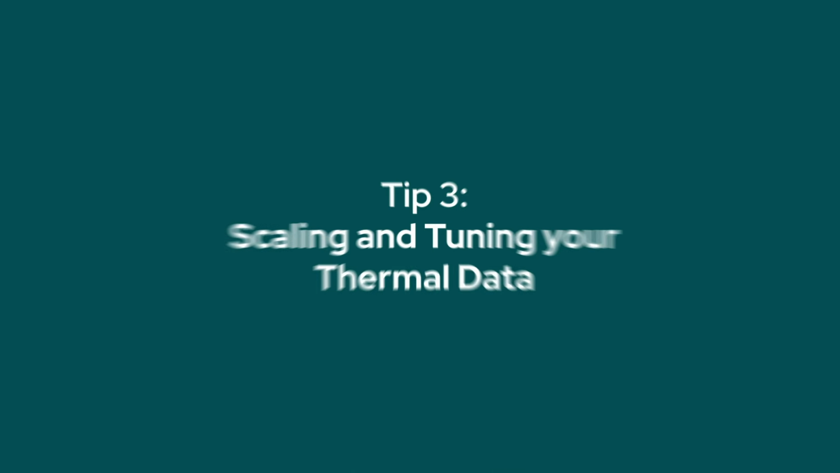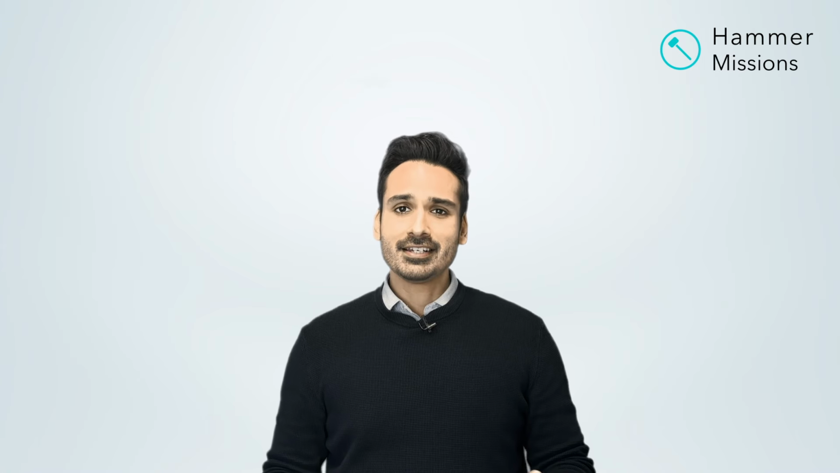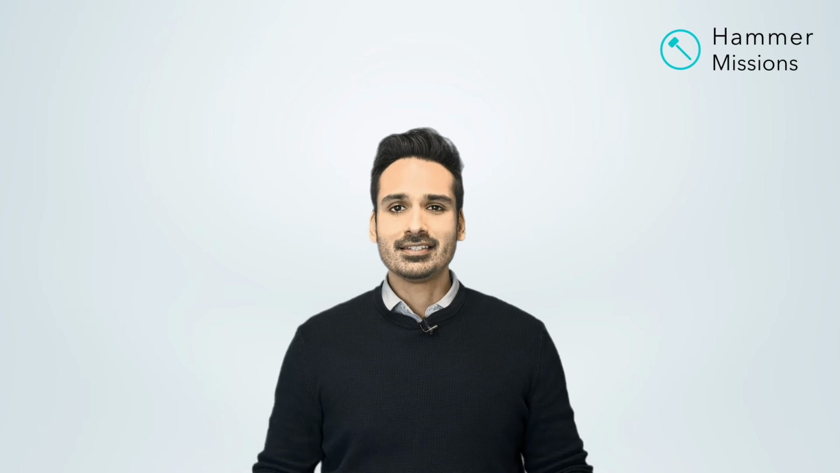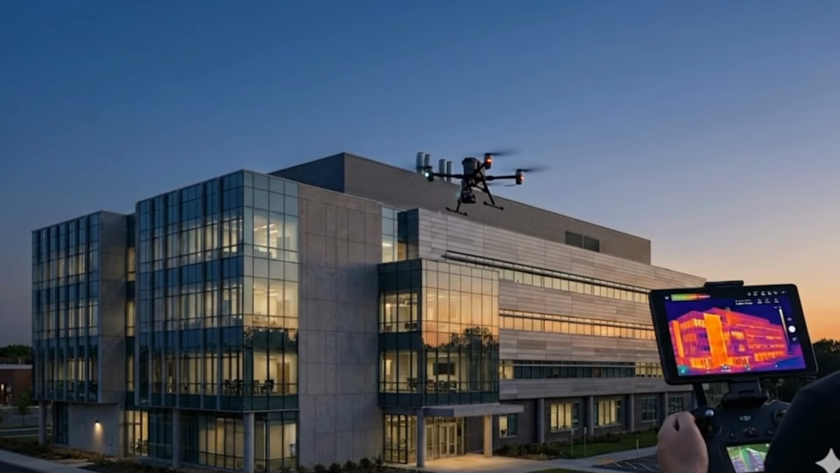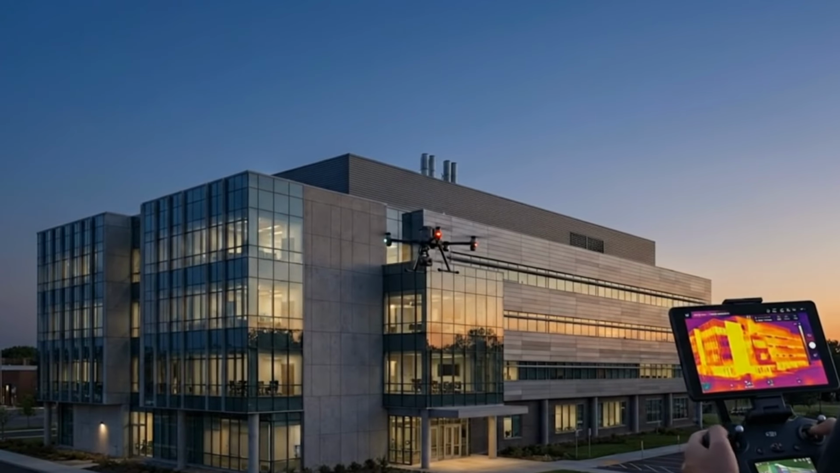Tip number 3 is to think about scaling and tuning workflows in thermal data. Thermal data, when it's captured, may not be captured in the best way possible. What I mean by that is the environmental conditions and the tuning you have of the temperature on the day may not be the most optimal tuning of the temperature in terms of being able to demonstrate those thermal anomalies.